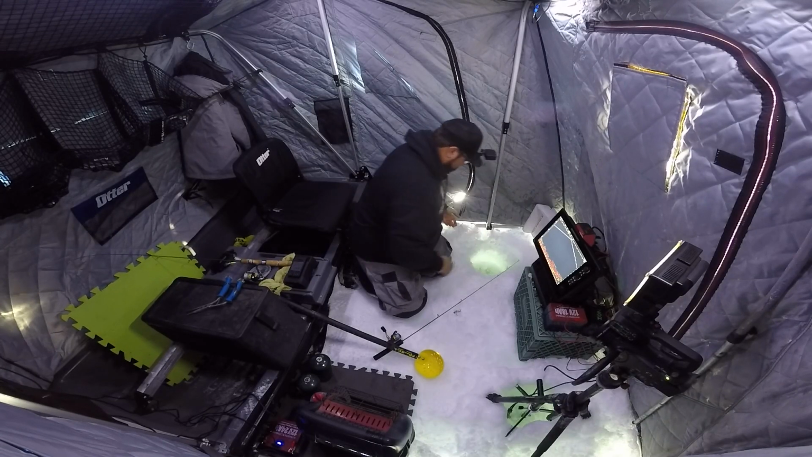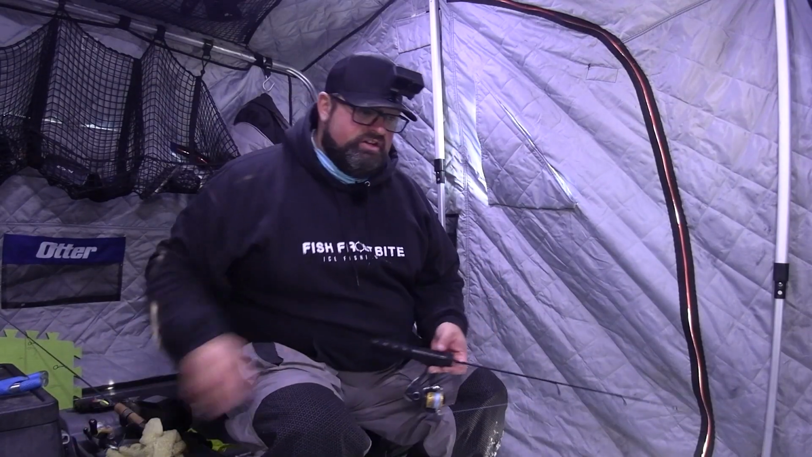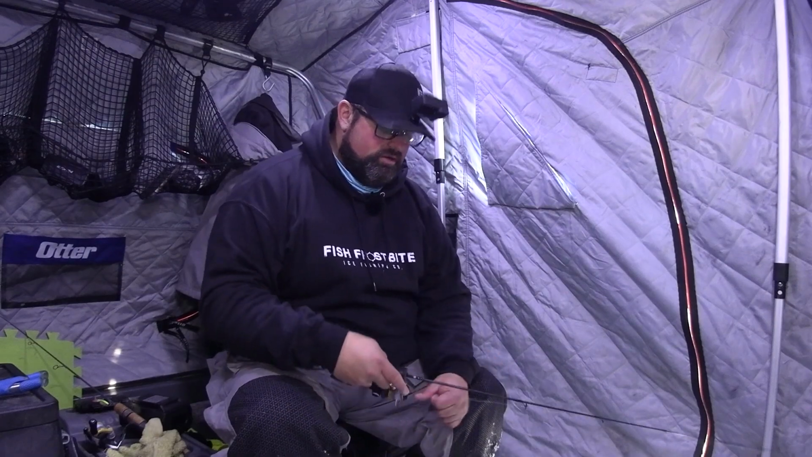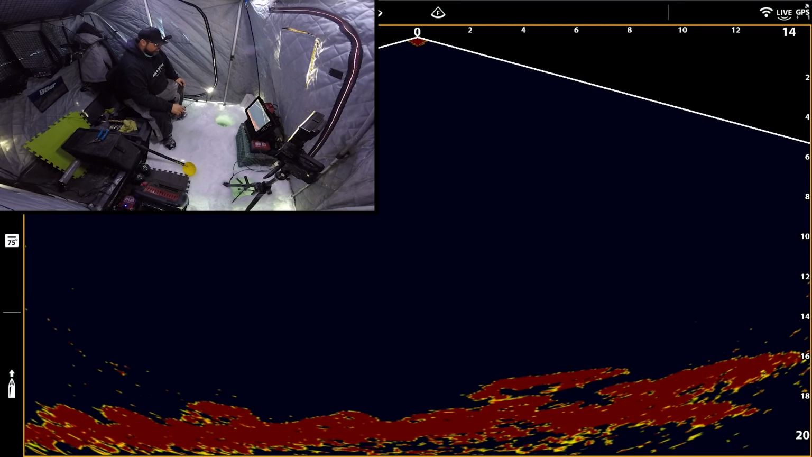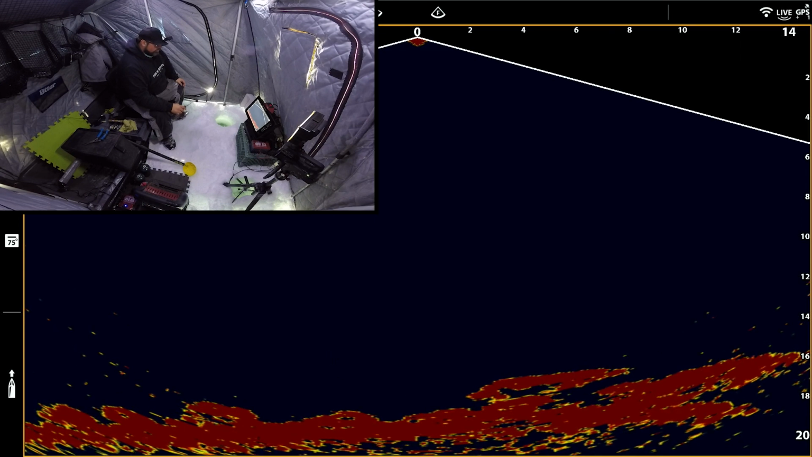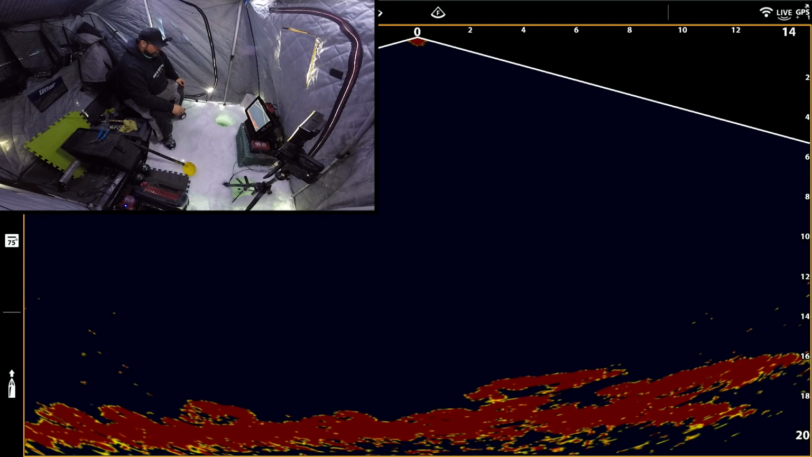I've got to get my hole cleaned out here, and yeah, nothing to it. We've got two days to fish. So I was thinking that the first day I'd just do the Mega Live, and then maybe the second day I'll do something with the underwater camera. You can see on the Mega Live there's just rocks, a bunch of big boulders. I'll go over a little bit of that later, but I'm in about 18 feet of water.